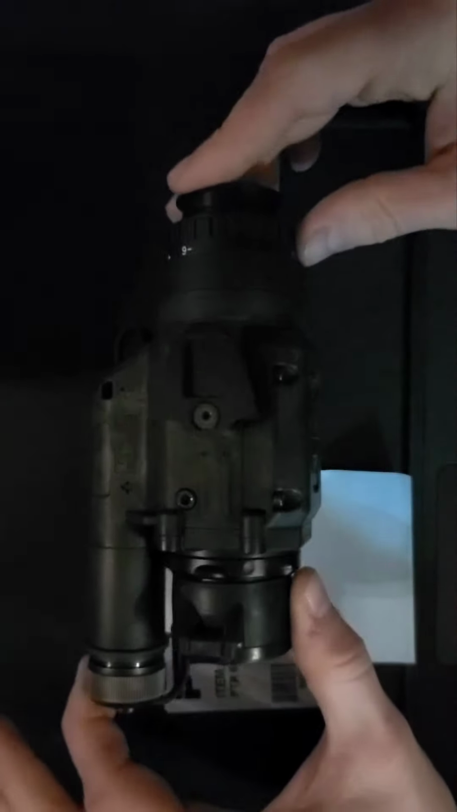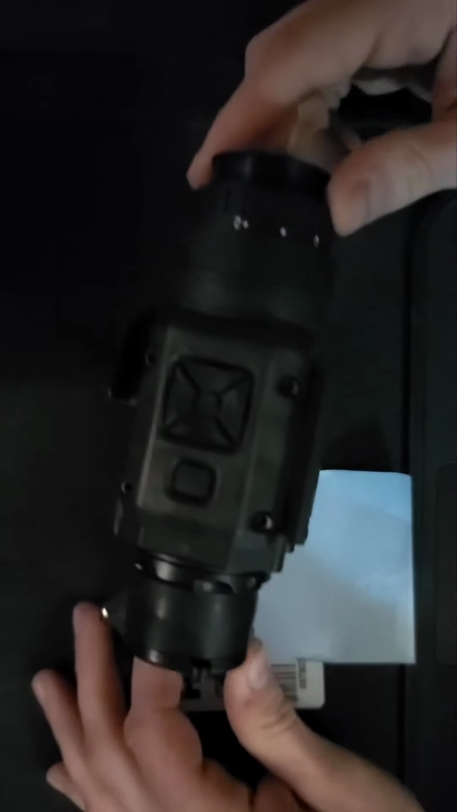Then if you're getting a little bit more advanced here, getting more into this game, as you start questioning your life choices and your significant other wants to kick you out of the house because you're spending so much money on these units, you may go to something like this Nox 18.